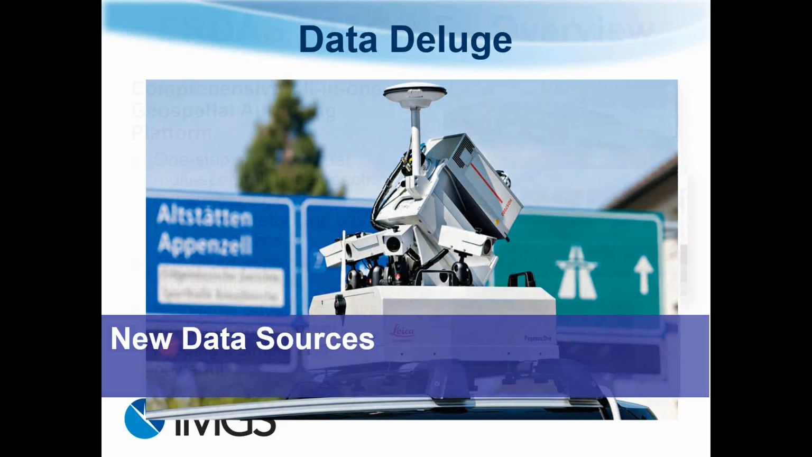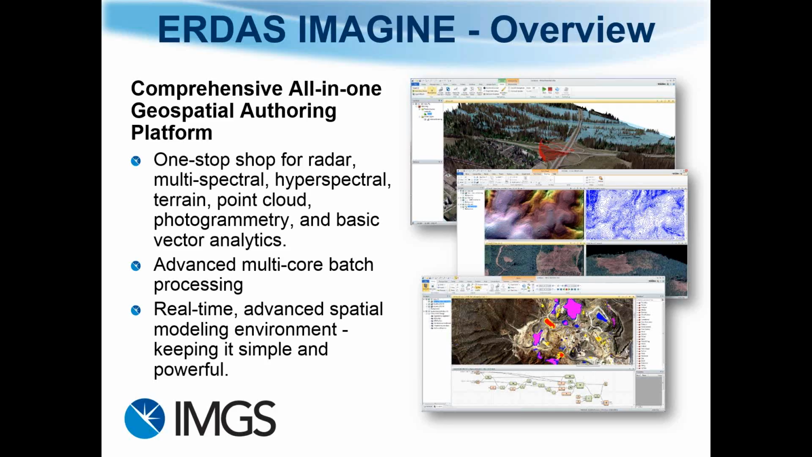Starting off with Imagine, it's a comprehensive all-in-one geospatial authoring platform. It's a one-stop shop for radar, multispectral, hyperspectral, terrain, point cloud, photogrammetry, and basic vector analytics. It has advanced multi-core batch processing and it's a real-time advanced spatial modeling environment. So it keeps it simple and powerful.